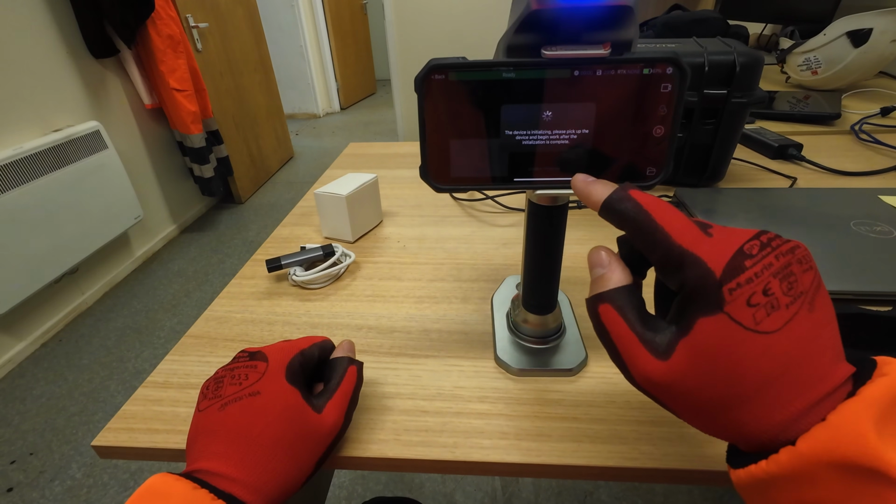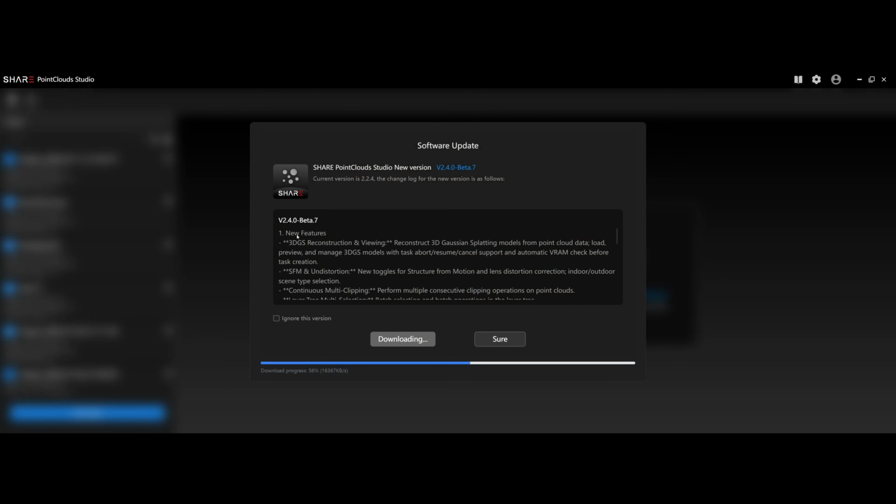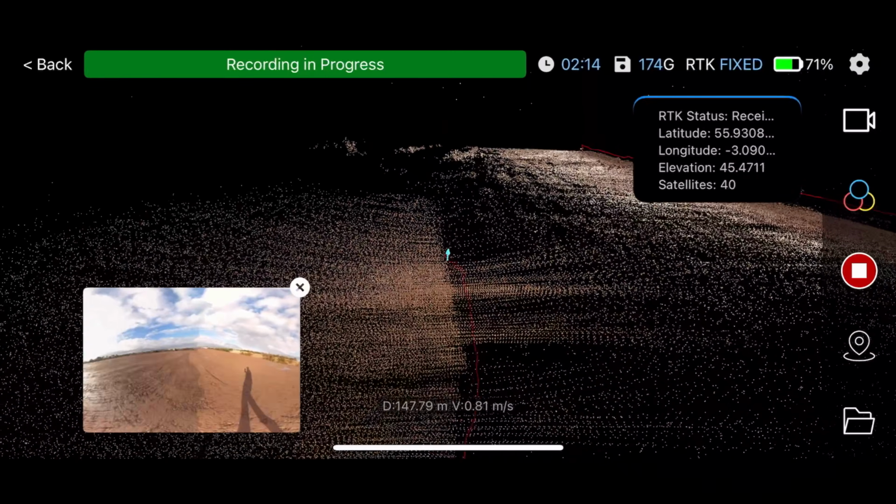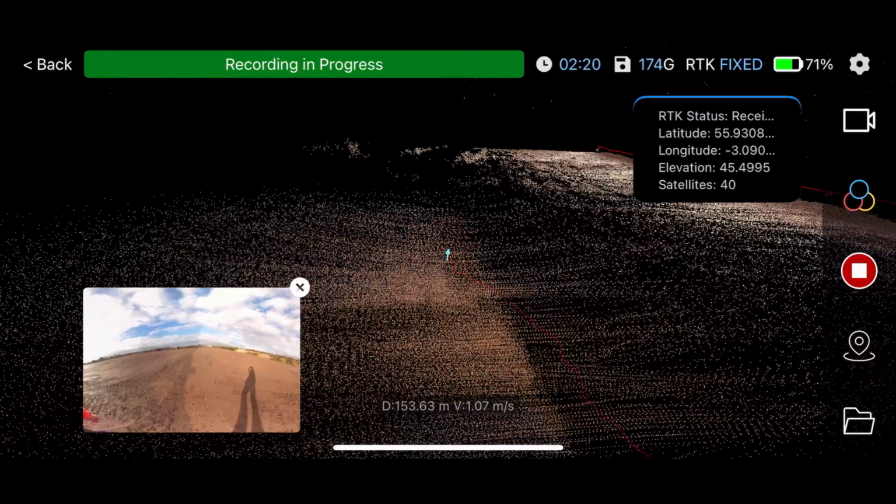The SHARE S20 just got a major update, and I reprocessed all scans to find out if it actually fixes the software side that held this scanner back. The answer is: it's not simple. The hardware was always decent and the software was doing its job, but it was still pretty basic.